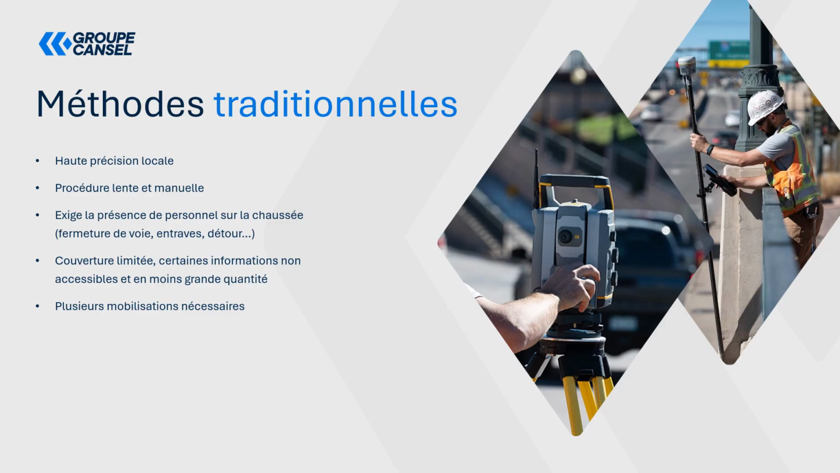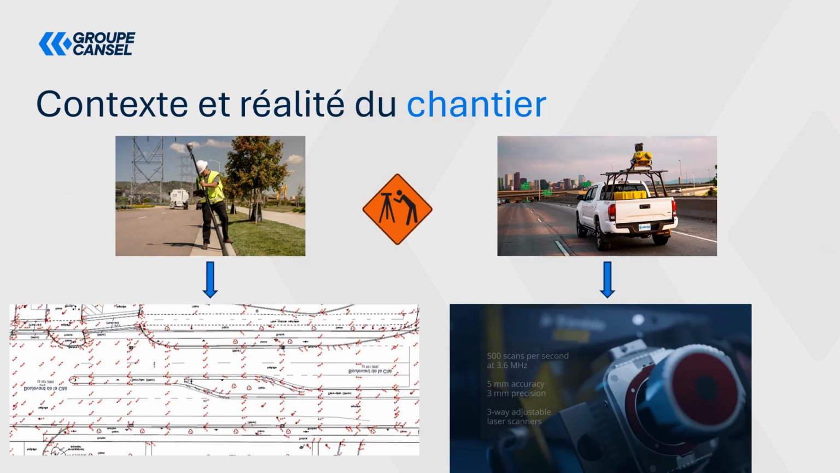Traditionally, surveys were done using GNSS or total stations, but as we mentioned, these are surveys that are a bit more localized, a bit slower, manual, and require more personnel. They often require lane closures. Data coverage remains limited to discrete points, meaning points that are directly surveyed in the field, requiring several mobilizations. These are necessary to document an entire road.